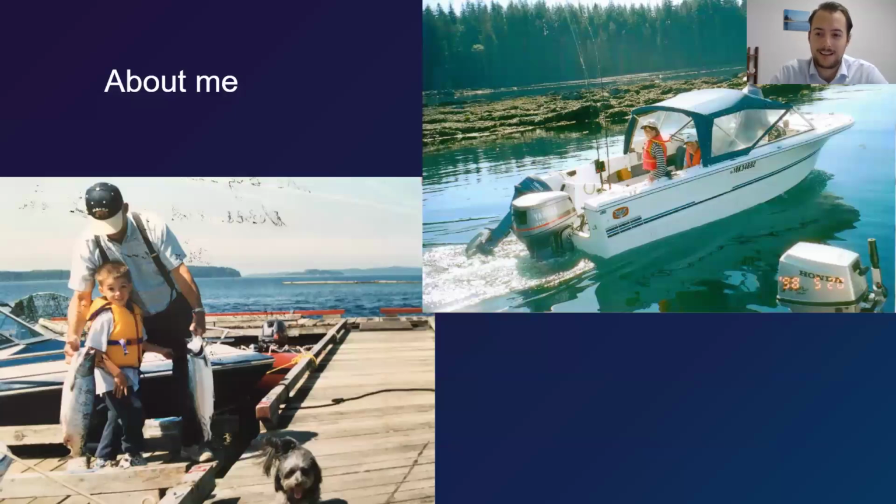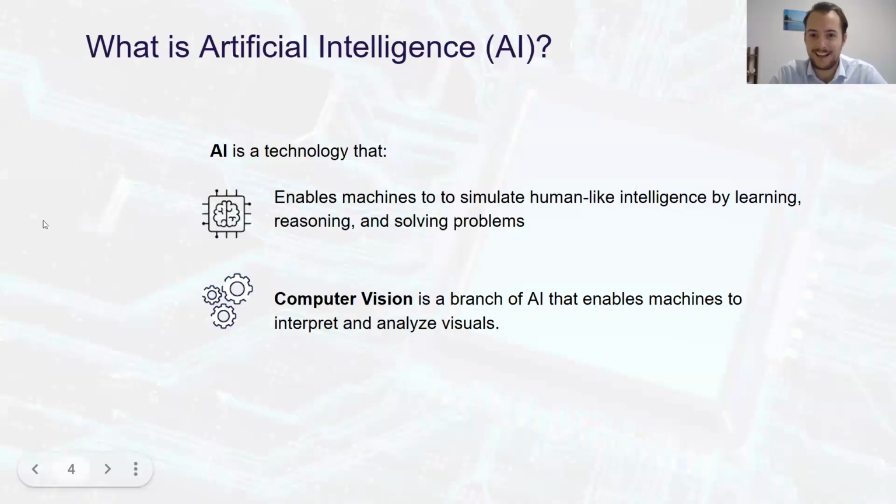So I guess, start with, what is AI? Well, it's everywhere right now. Many people think of AI as ChatGPT or these large language models, or generative AI making images, but AI is much broader than that. It can do so many different tasks, and essentially it's algorithms and technology that enable machines to simulate human-like intelligence.